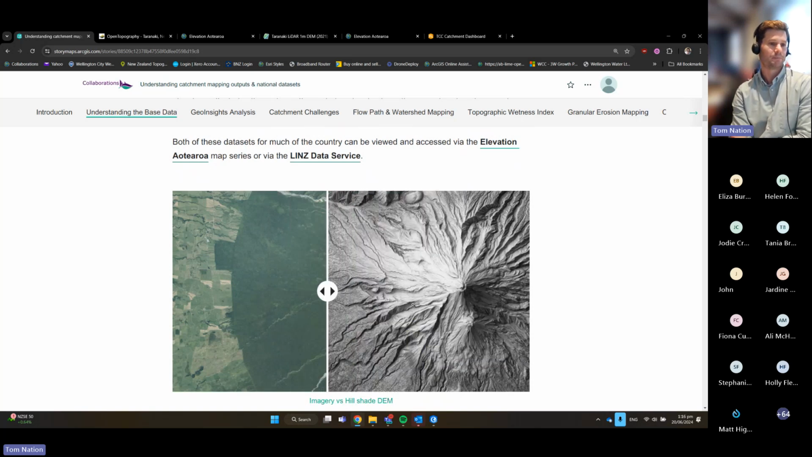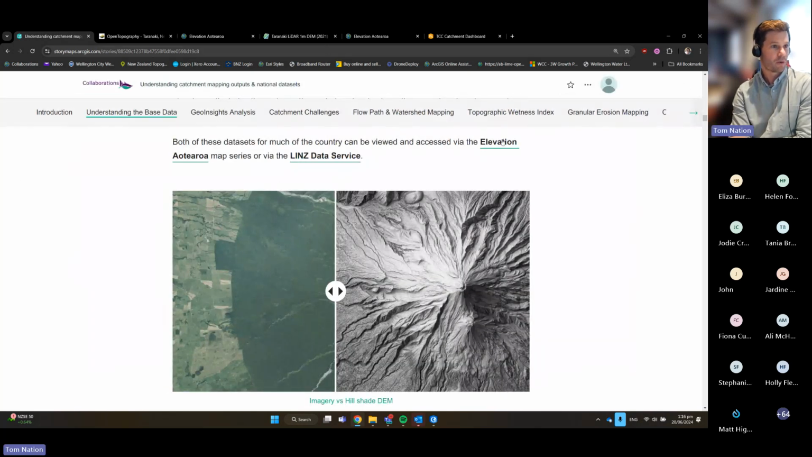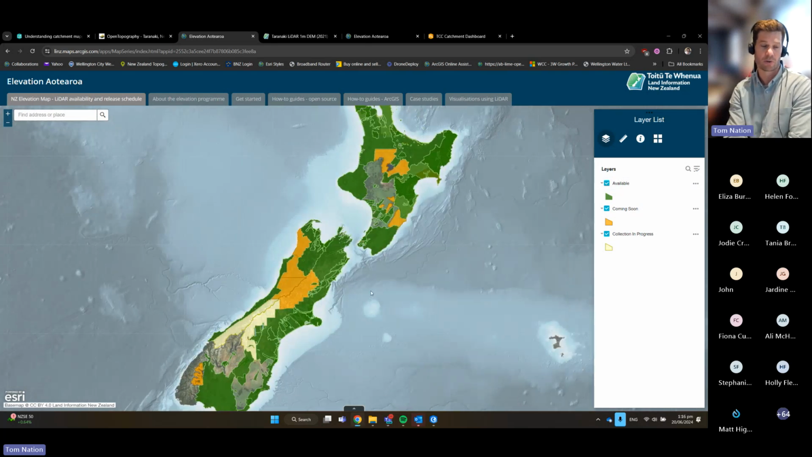So here's just an example of Taranaki, a nice hill shaded elevation model versus the image behind it. Quite a cool product by itself, really. But the Elevation Aotearoa web page here, which I've already loaded up, and it looks a bit like that Open Topography website, this is where you can come through and see what LiDAR has been flown, what's in progress, and what's available now. So a really, really useful tool, and I use it all the time to come through and see what's available.